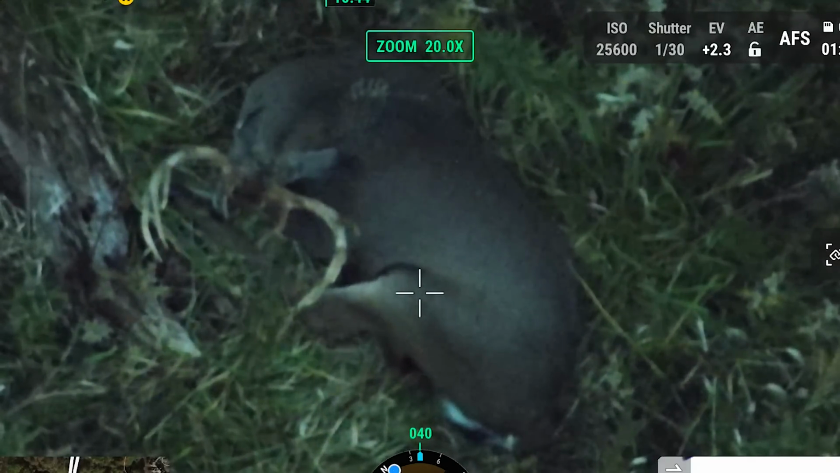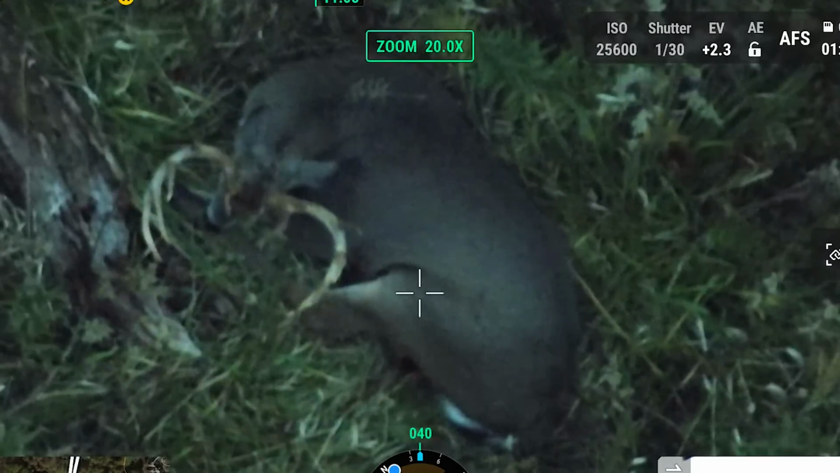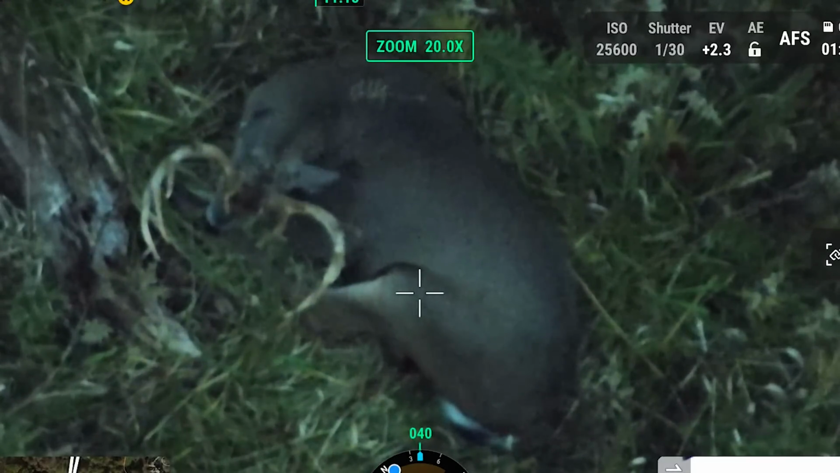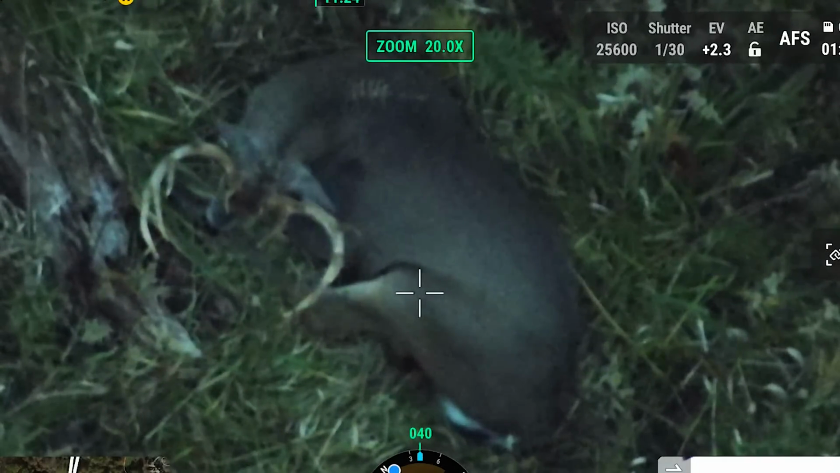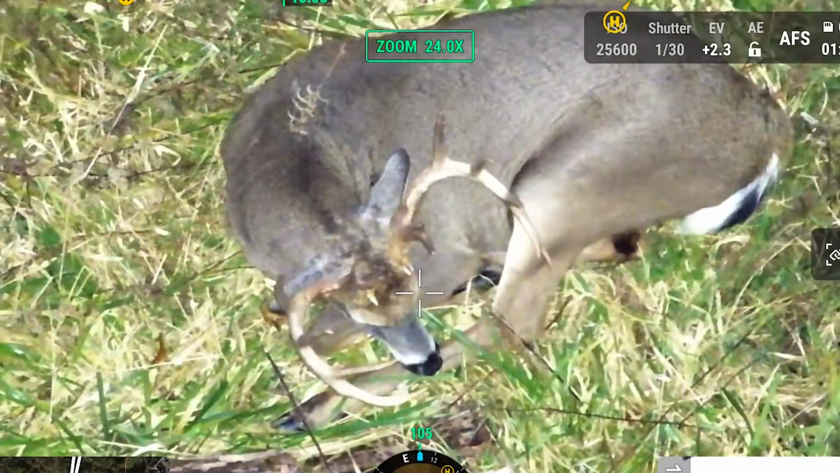Oh yeah, that's him. Look at the splits, right there. He just moved and I seen his splits. 100%, no doubt about it. That's your buck. Okay. Be nice to figure out where he shot him. Oh yeah, he's got like kickers and stuff coming off his bases. Yeah, that's why I was saying he's at least 14 points.